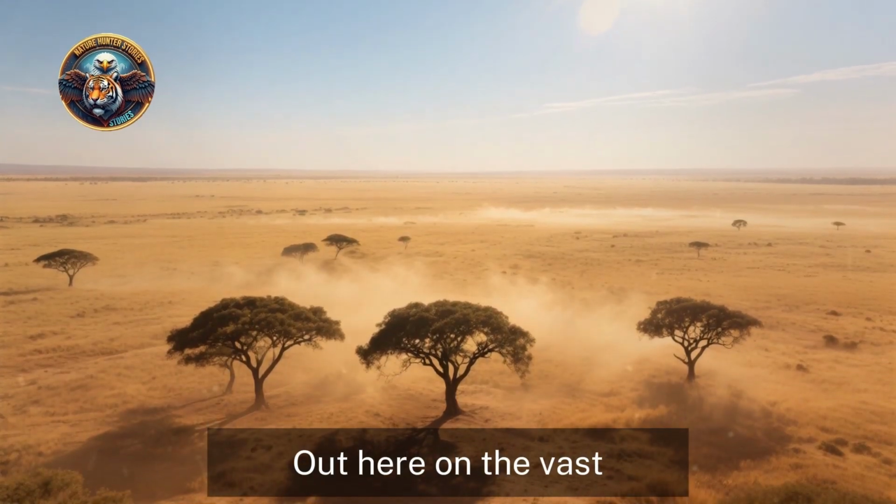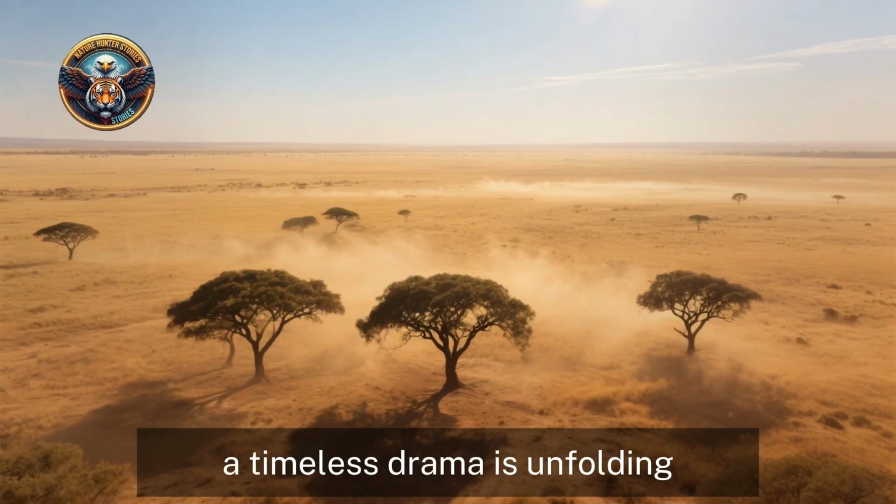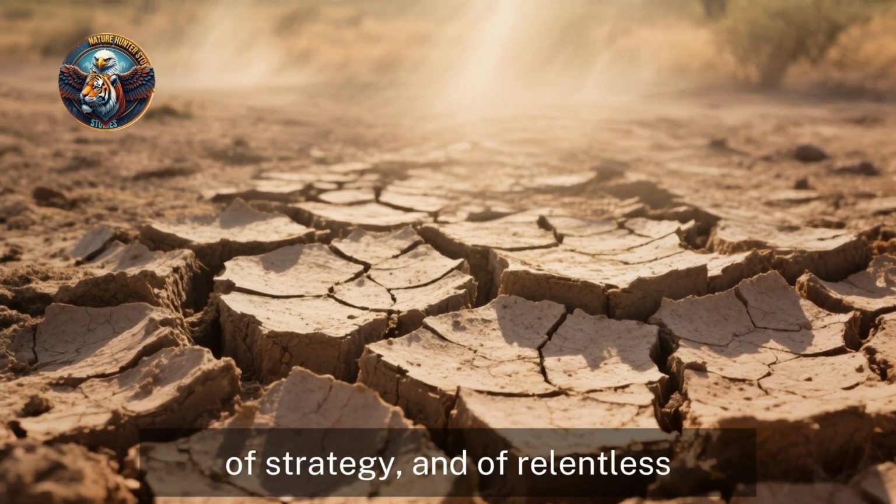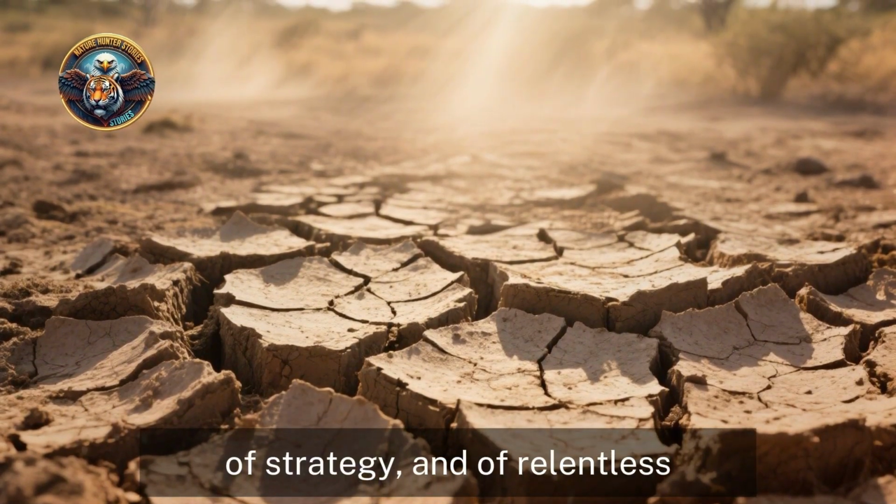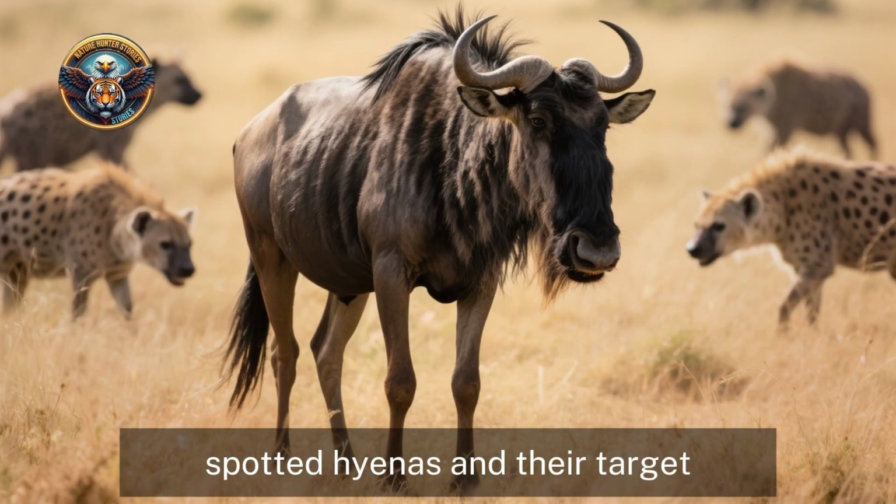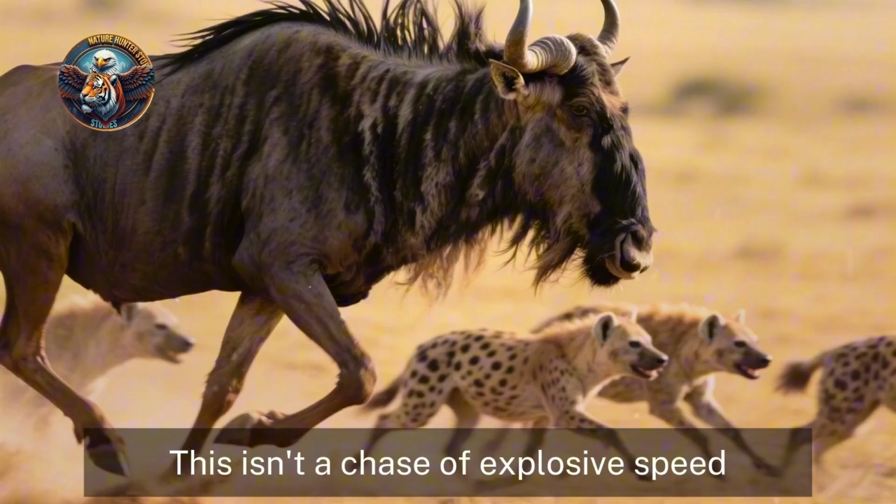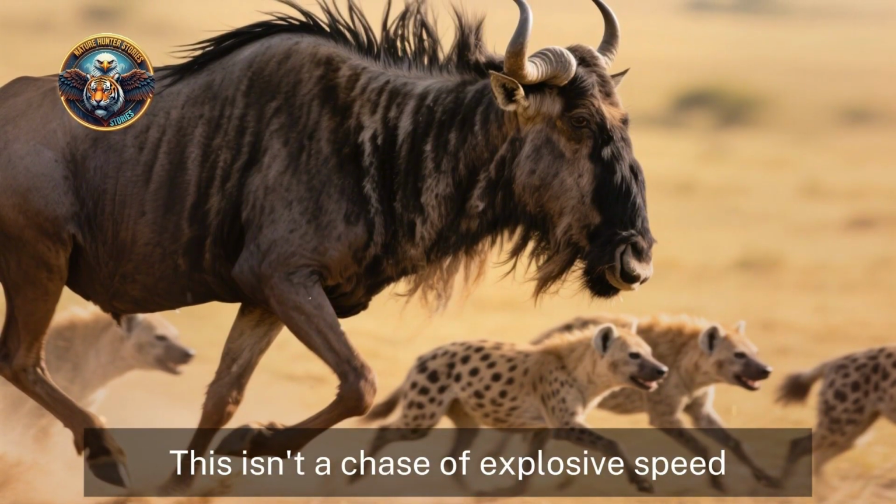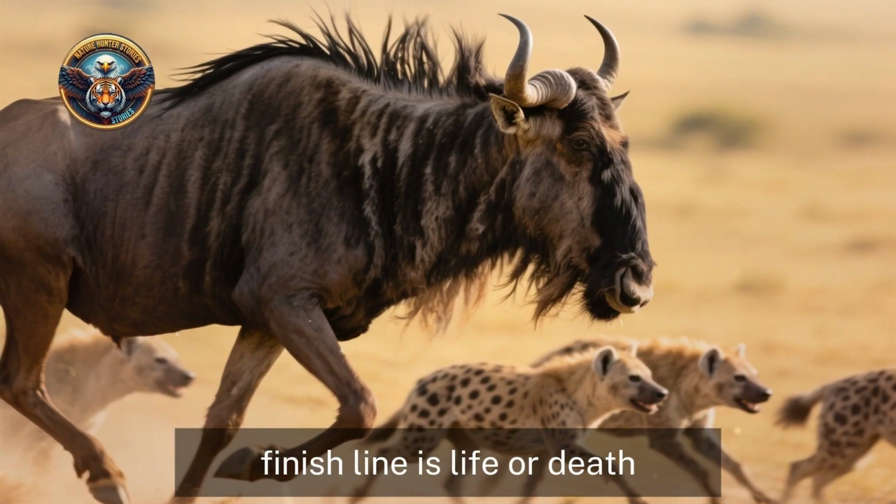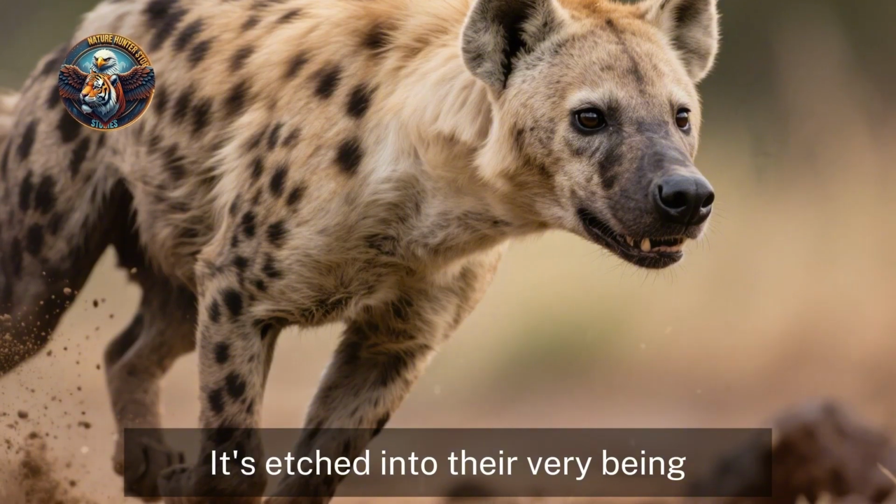Out here on the vast, sun-scorched plains of the savannah, a timeless drama is unfolding. It's a story of survival, of strategy, and of relentless, unyielding pressure. The players are a clan of spotted hyenas and their target, a lone wildebeest, separated from its herd. This isn't a chase of explosive speed, but a grueling test of endurance, a marathon where the finish line is life or death. The hyenas know this game well. It's etched into their very being.